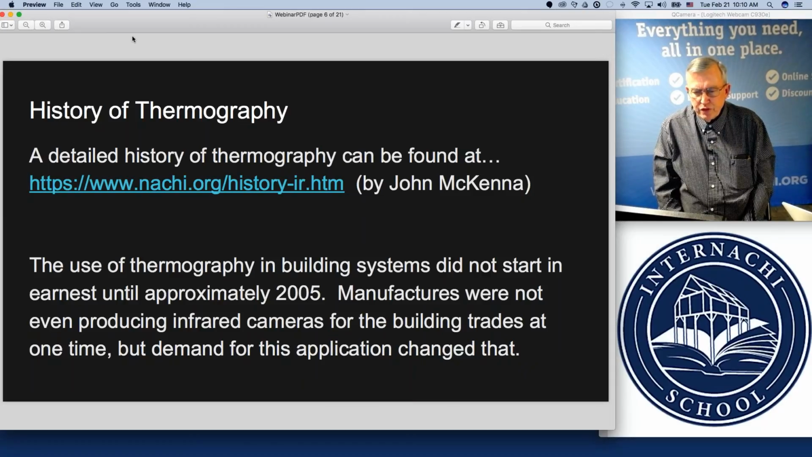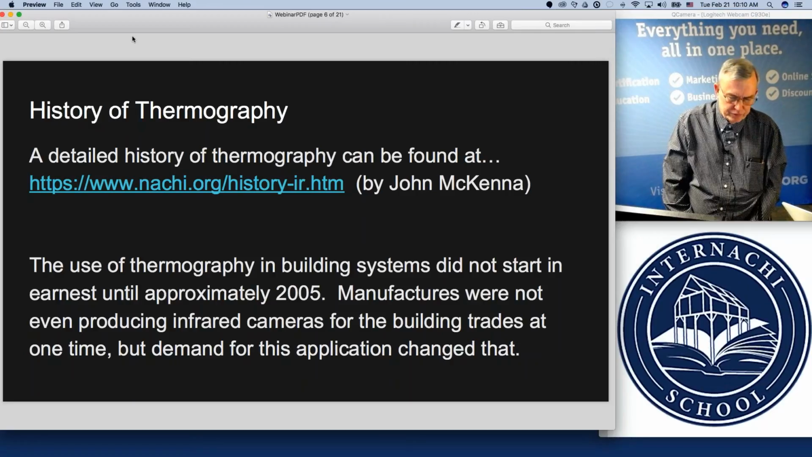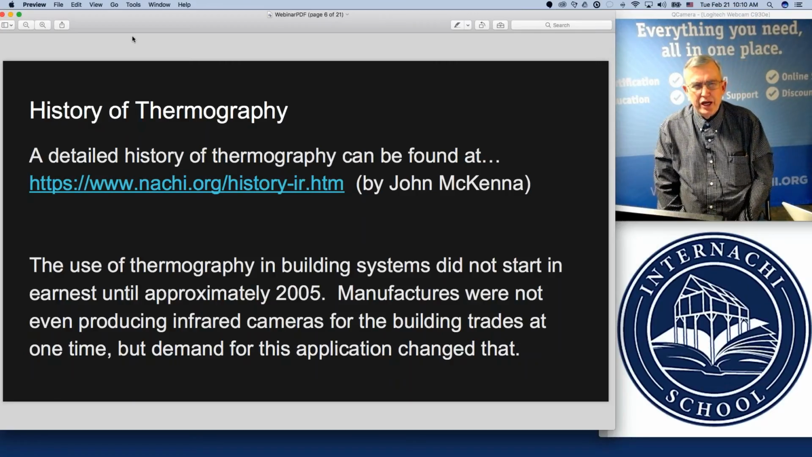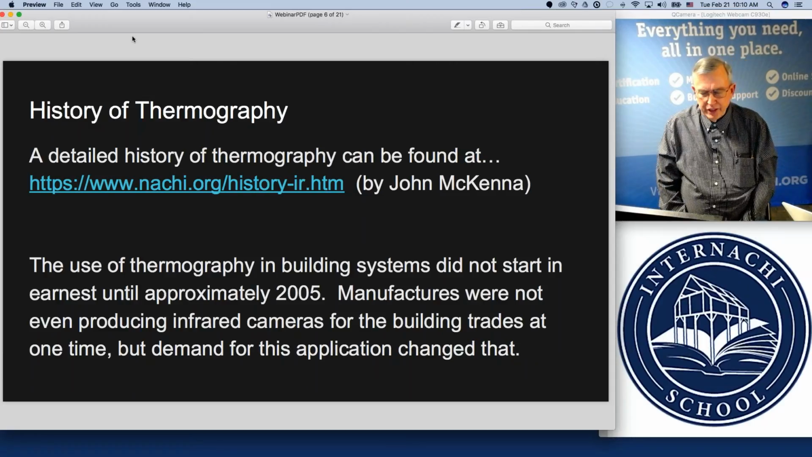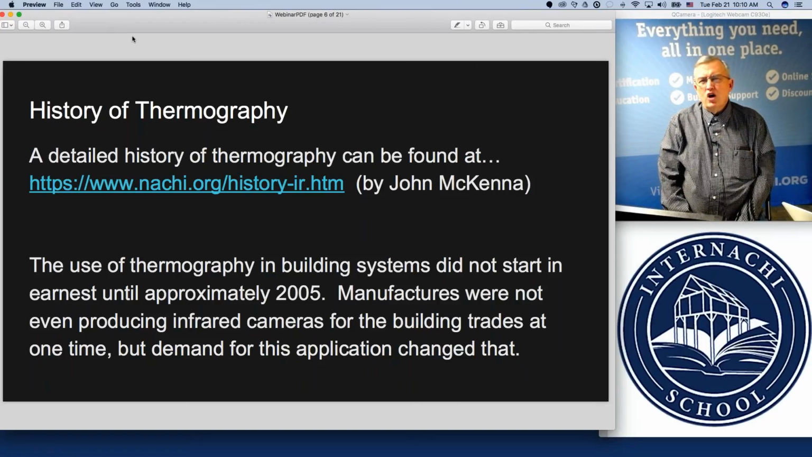I think back in 2007, by the time I lost time at work going to get my training for 4 days, bought an infrared camera, and then paid for the teaching class itself, it cost me basically about $13,000 to get started.